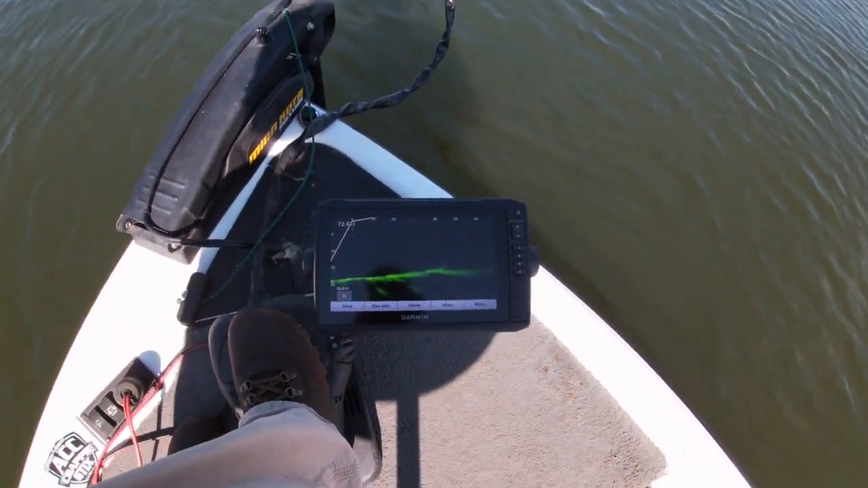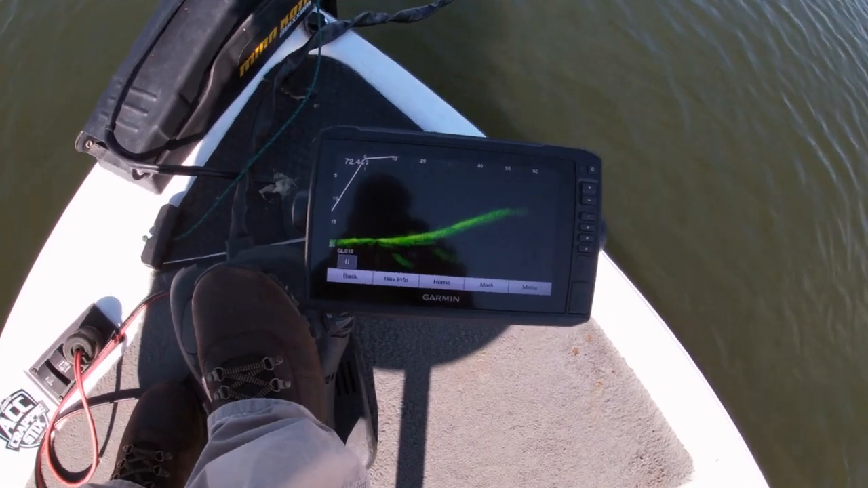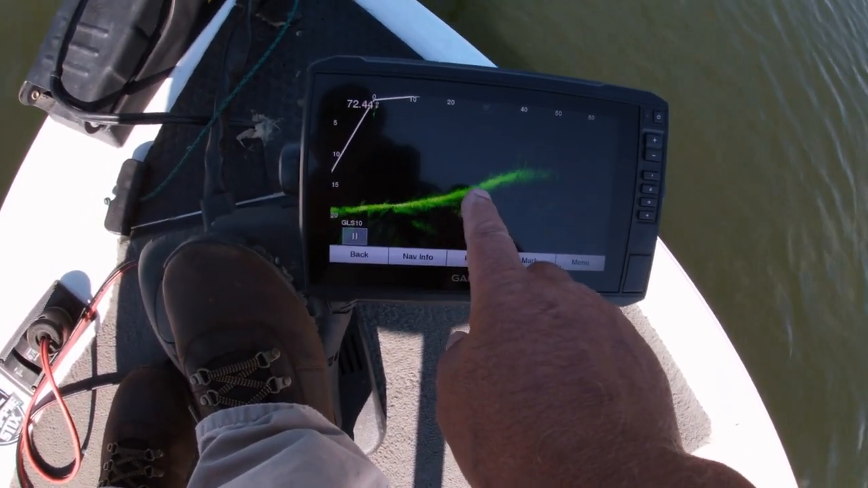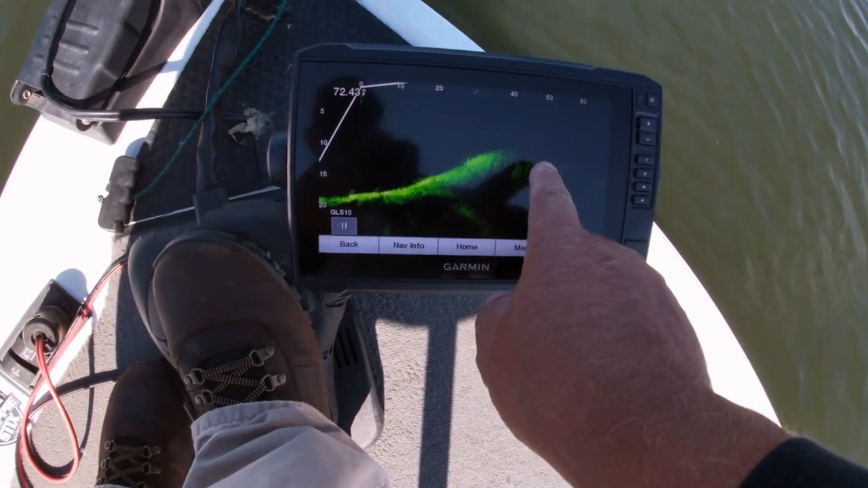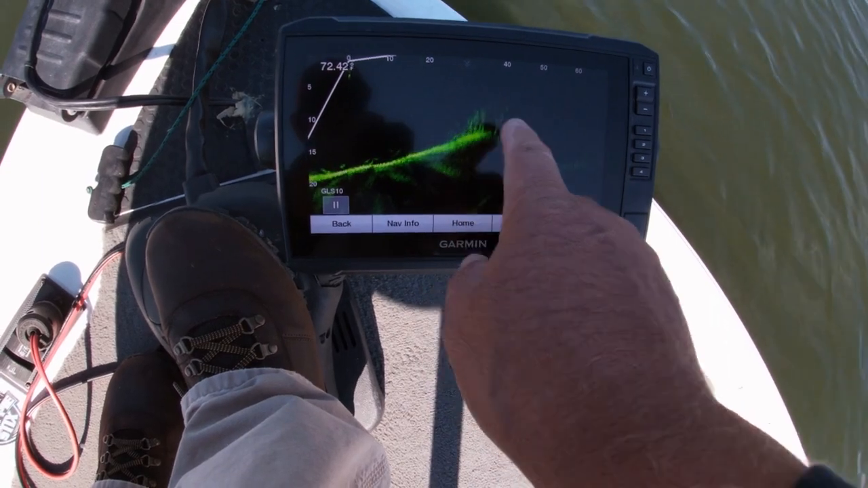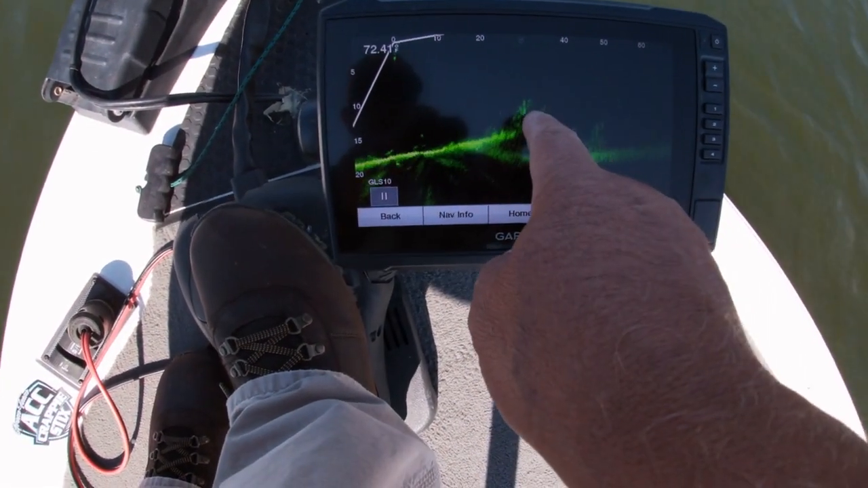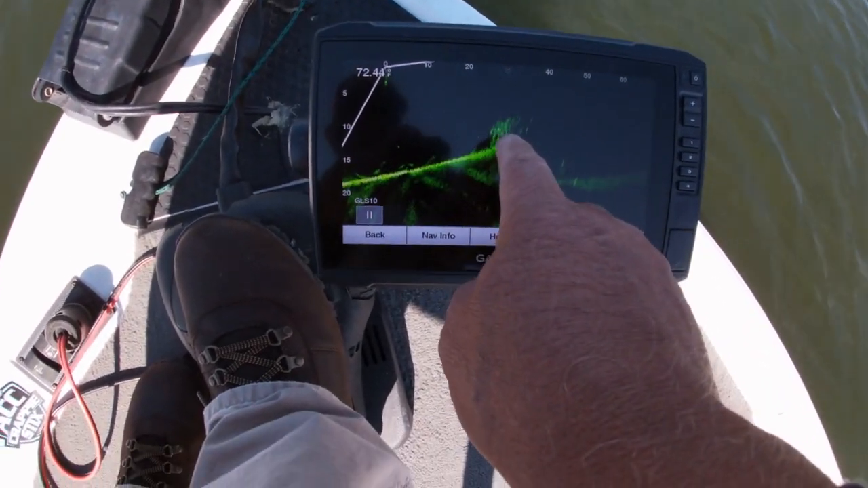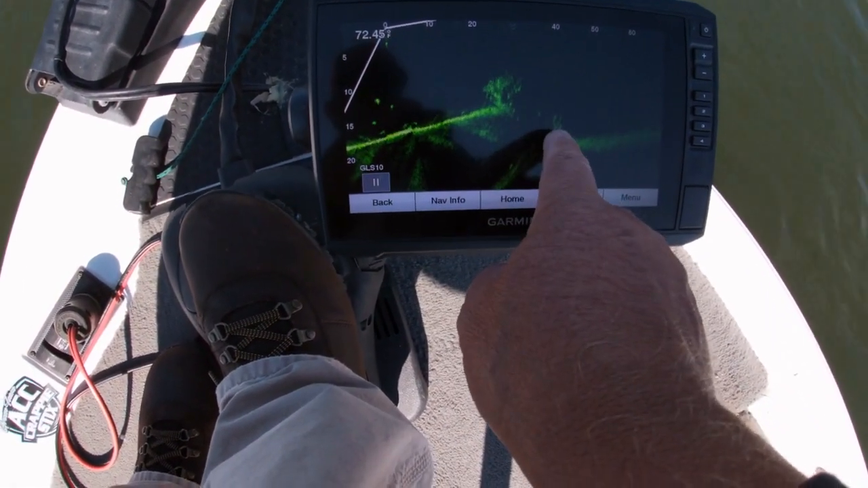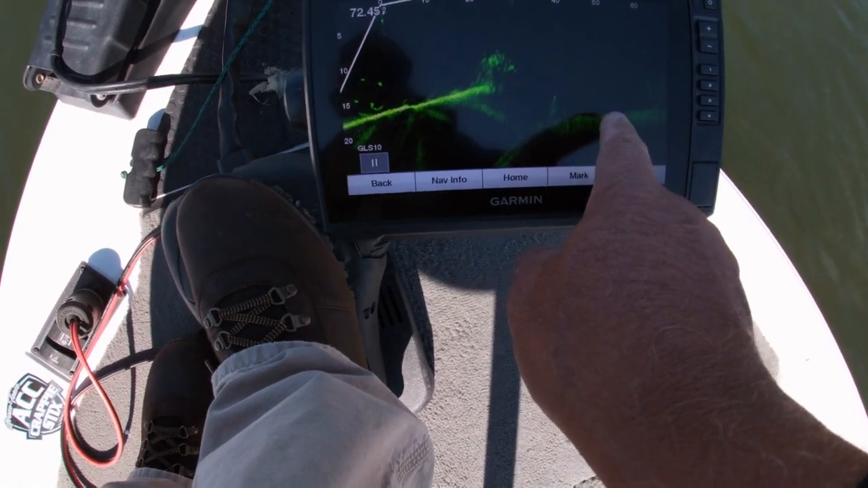Here we go. So I've just moved up again. I'm scanning. You can see it's getting a little shallower. So I'm gonna move my trolling motor back, and boom, you see, notice I see there's structure here on the bottom. Boom. And you notice it's about 30 feet. So I want to look at that really close. You can see here's a drop off. So I want to look at that really close.